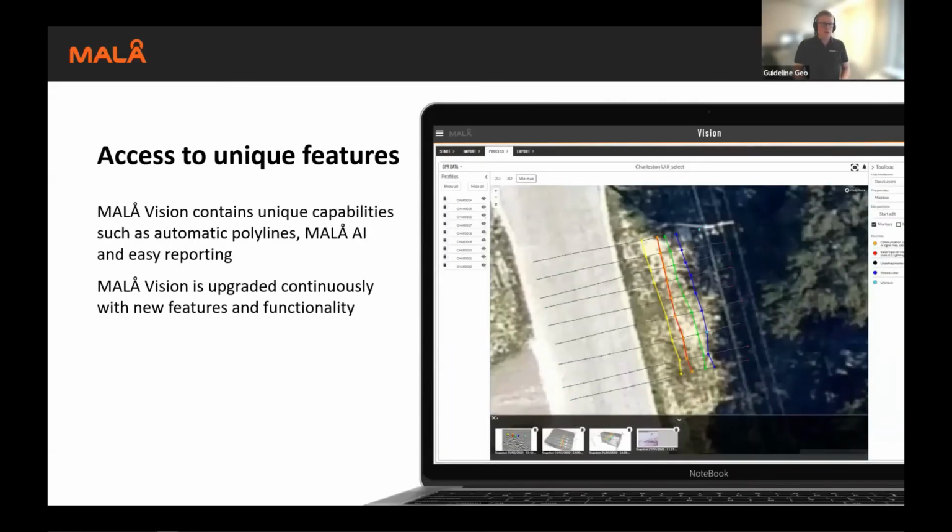That will give you access to some unique features. I will not dwell too long on these right now. We will get back to those for the other webinar, but it contains things that Jesper have mentioned before, like automatic polylines. We've talked extensively about MALÅ AI, as well as an easy reporting tool where you can add snapshots from the software.